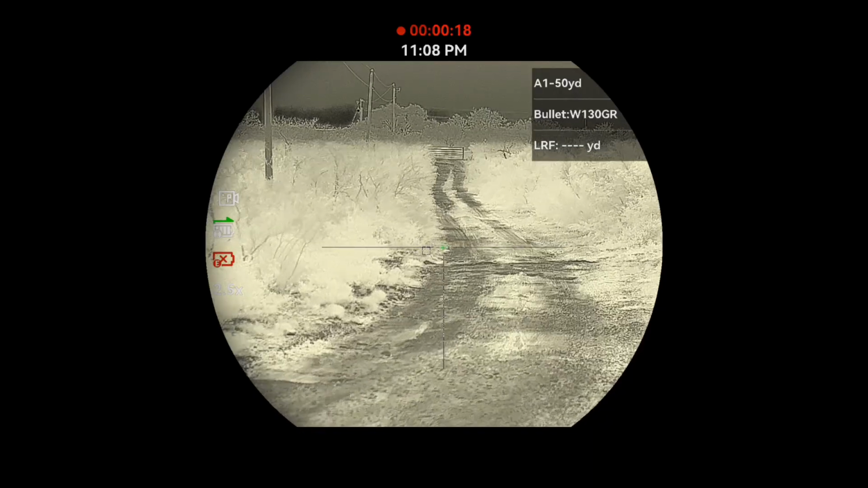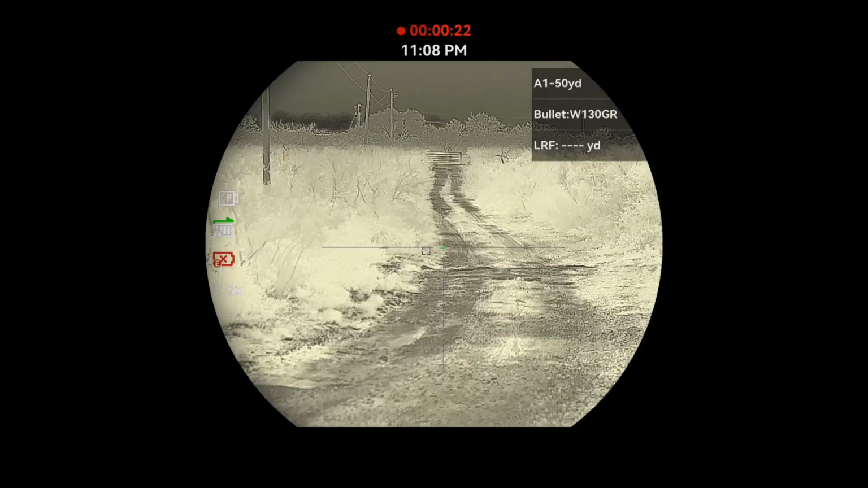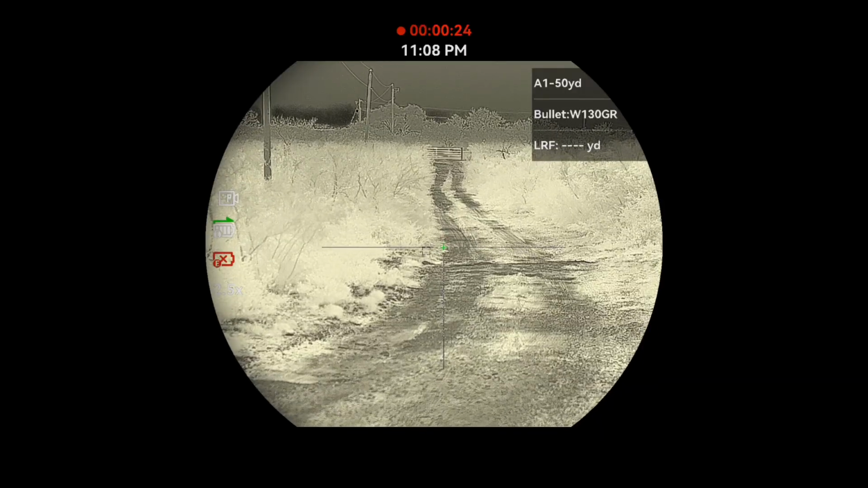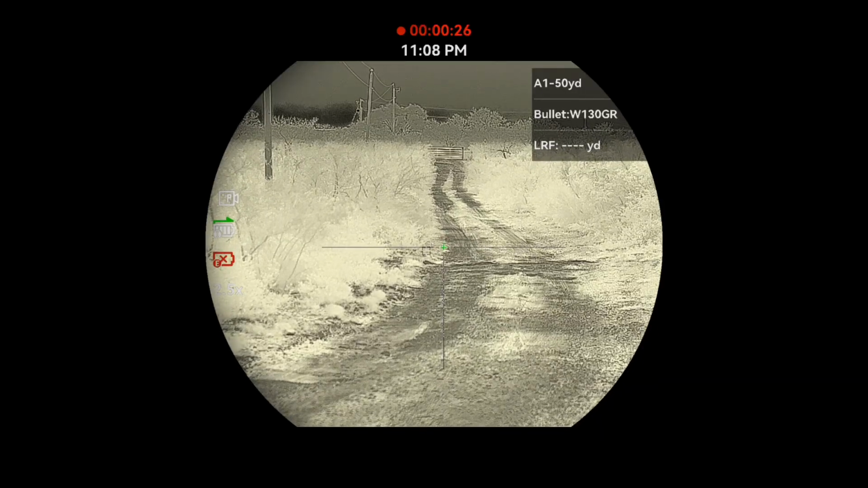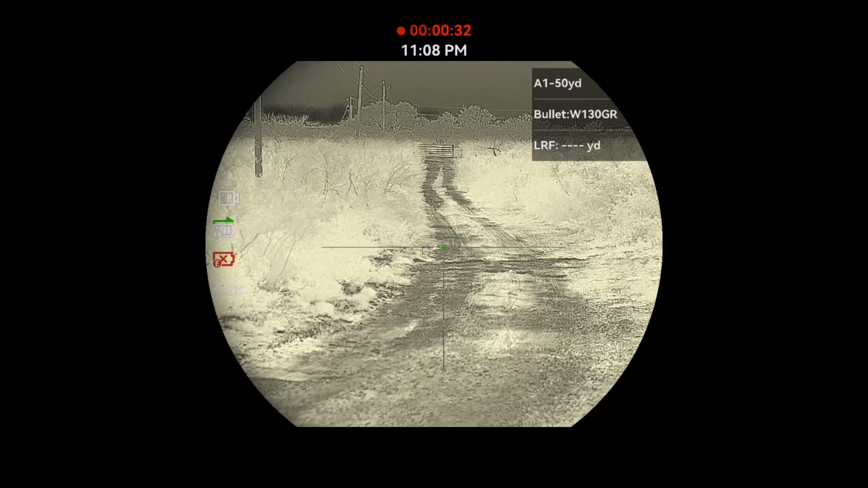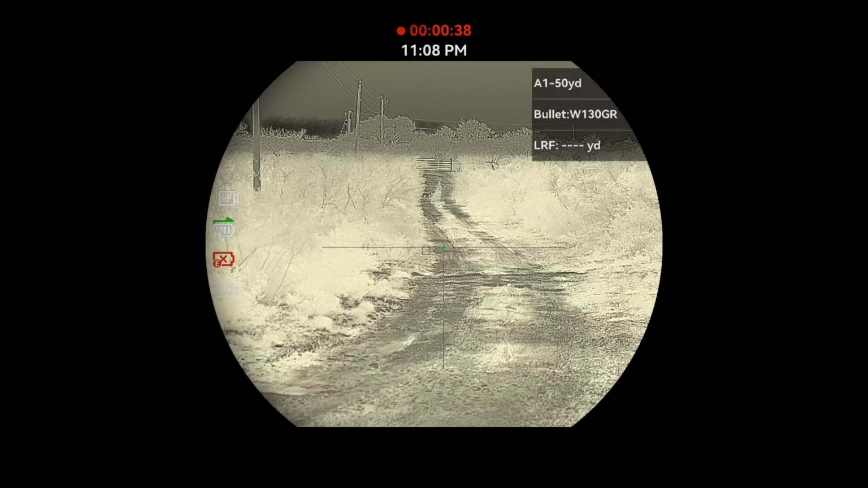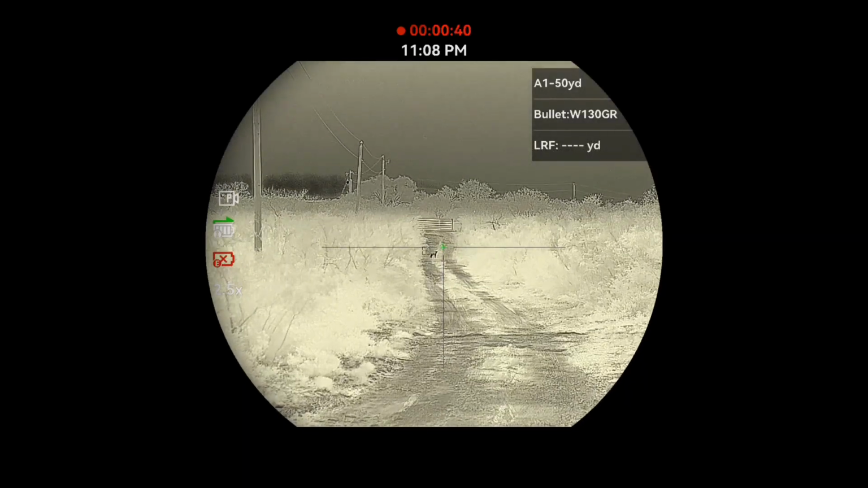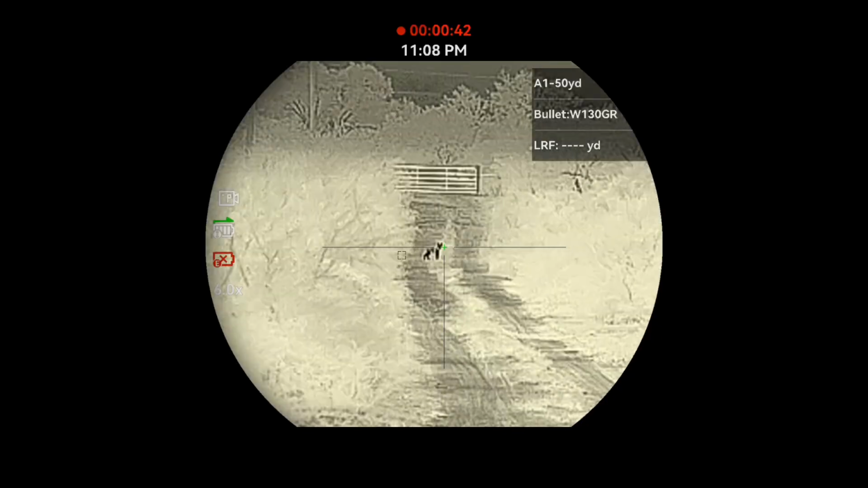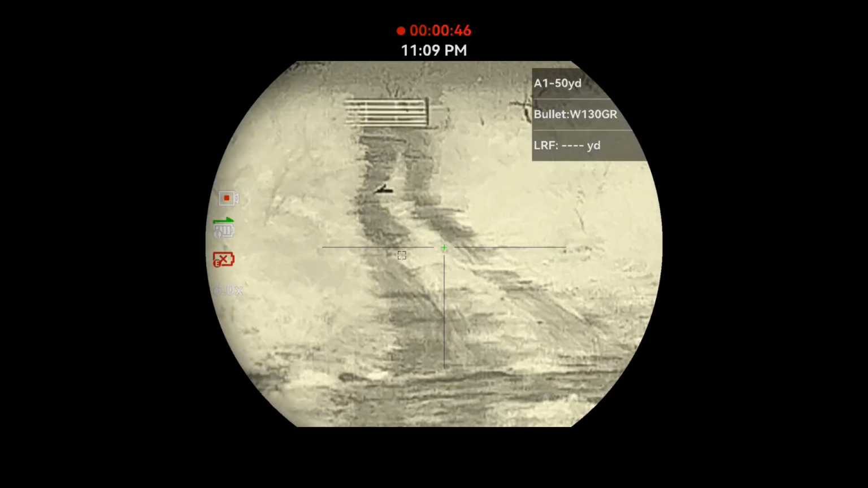So I turned the truck off, started getting all my stuff ready, and she started making her way up through the brush. And she would stop and bark, but I had luckily my stuff was pretty handy, so I got it out pretty quick. And you're gonna hear I click my safety, the first part of my safety, and then she comes out, click the next part, zoom in, and boom, you can hear the bullet hit.